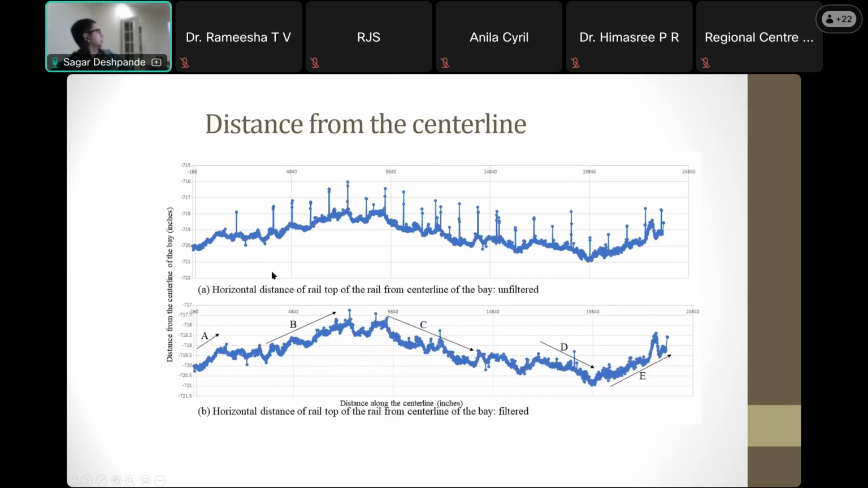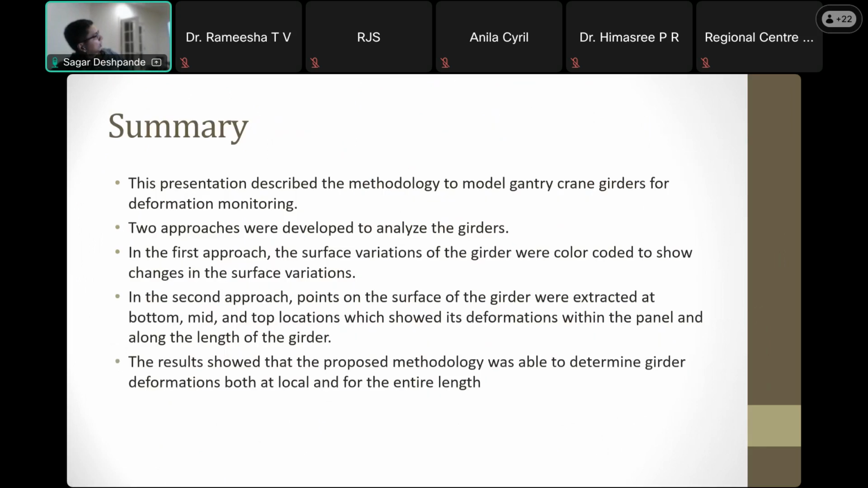This is horizontal distance, again, how the rail is away from the center line. And you can see, it's kind of going away from the center line at a couple of locations. So they're very important and very informative for the mill. So this presentation described the methodology for gantry crane and rail monitoring, and two approaches were developed.